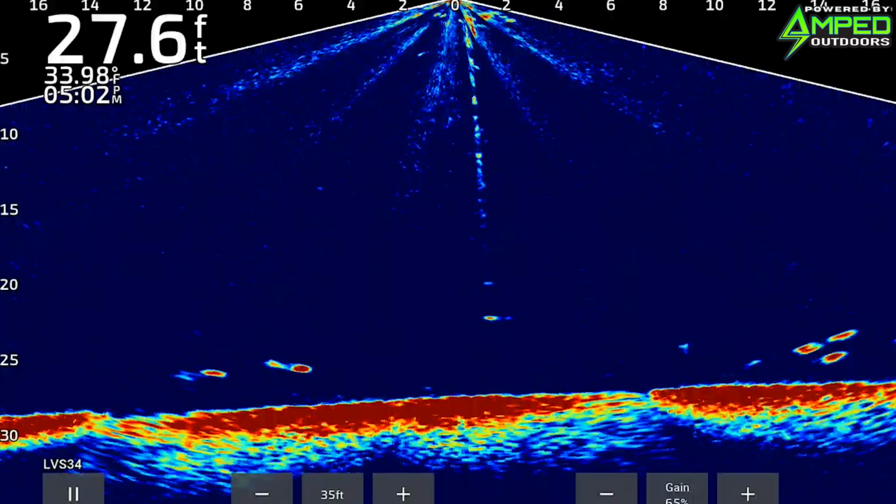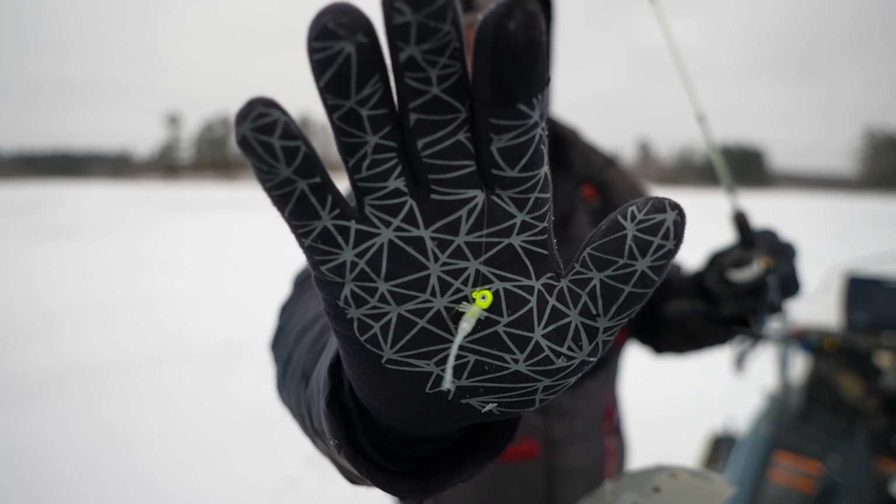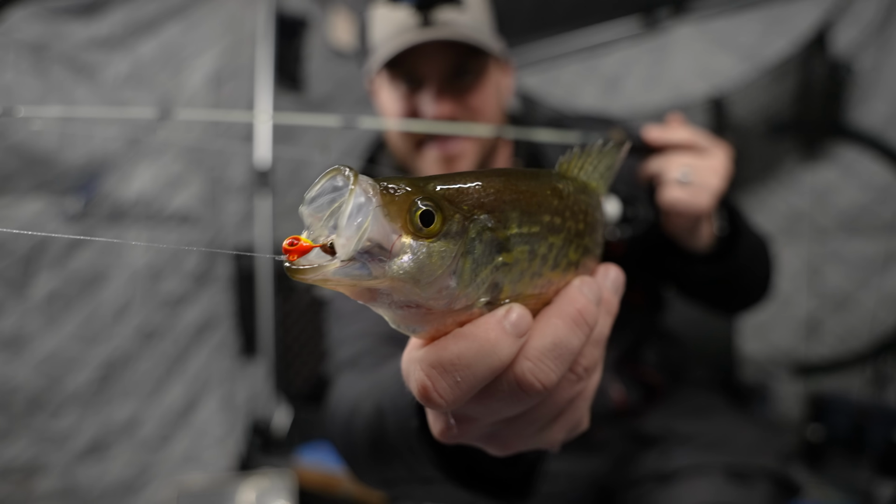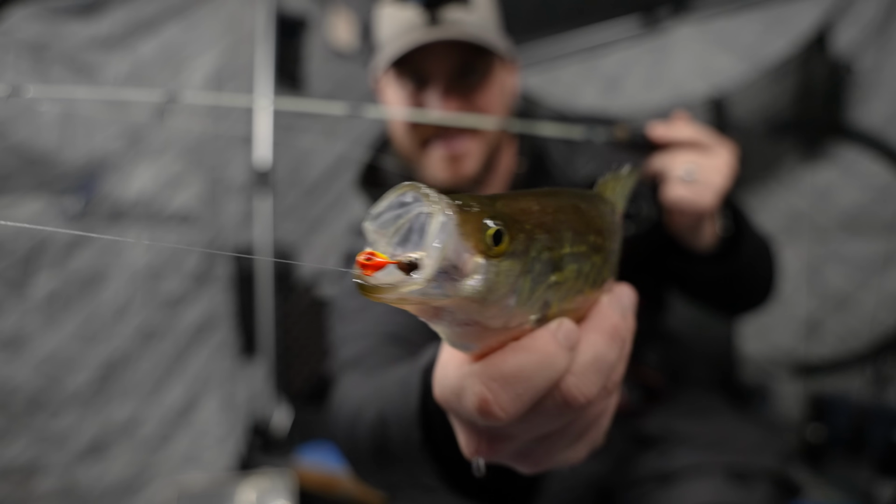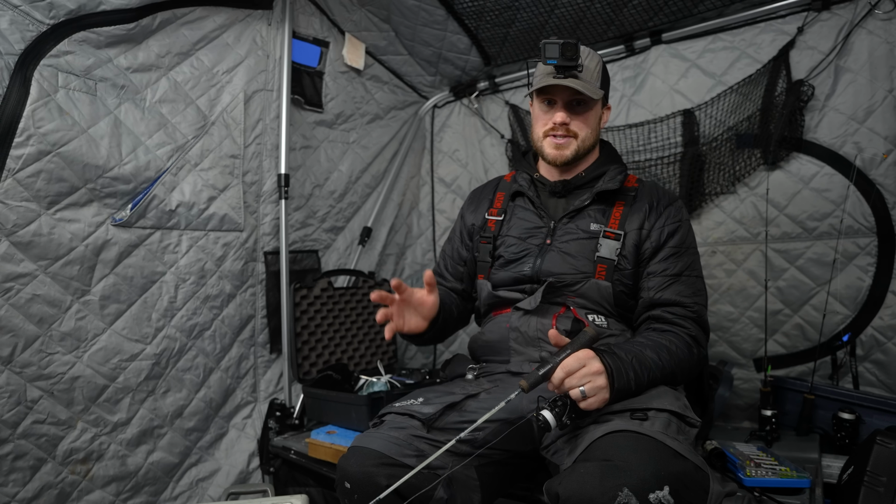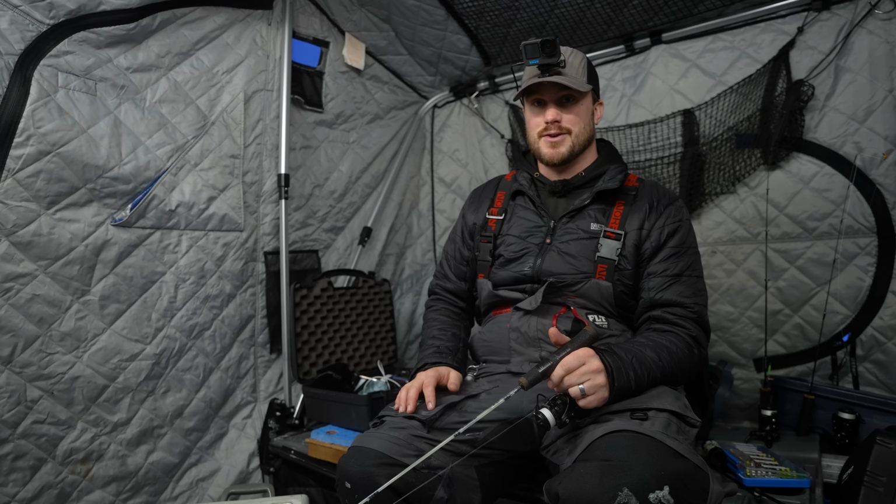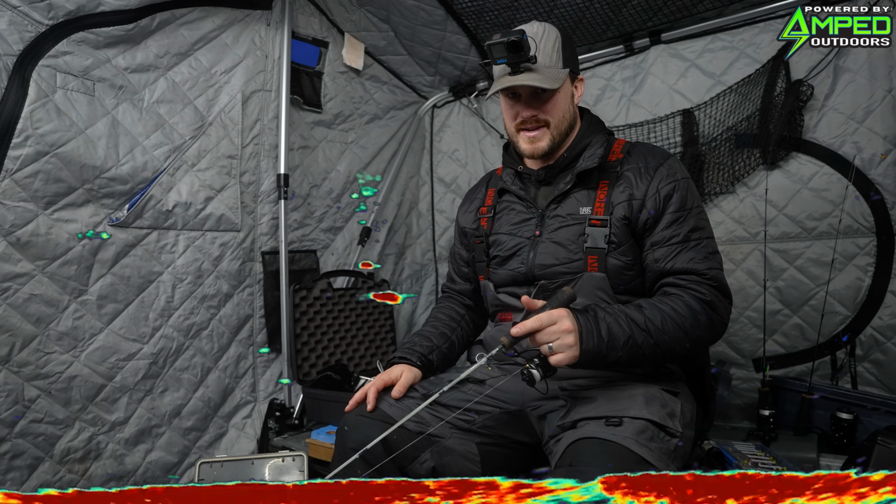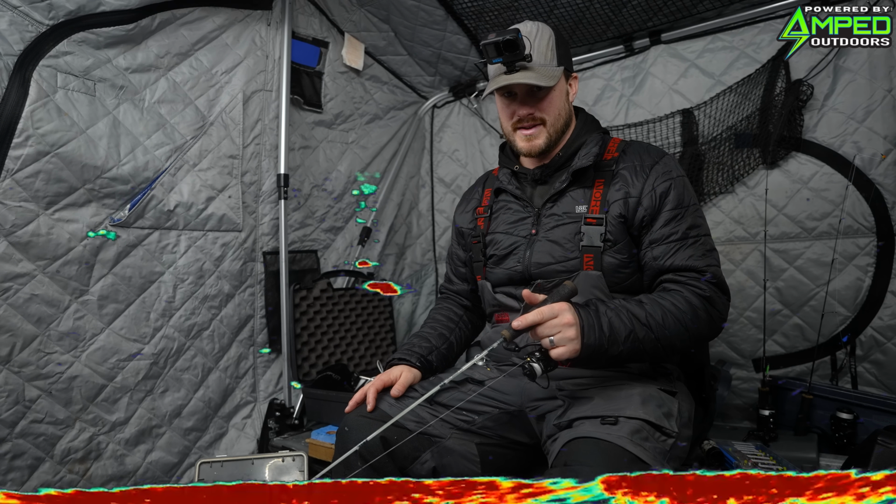So sometimes I'll use a bug style plastic because that's what they're eating. But I do find, like I've said a couple times, using those minnows will just kind of differentiate. If they have bugs everywhere, seeing a nice juicy minnow, I can imagine, helps to draw them in a little bit more. And again, it typically brings in some of those bigger fish.